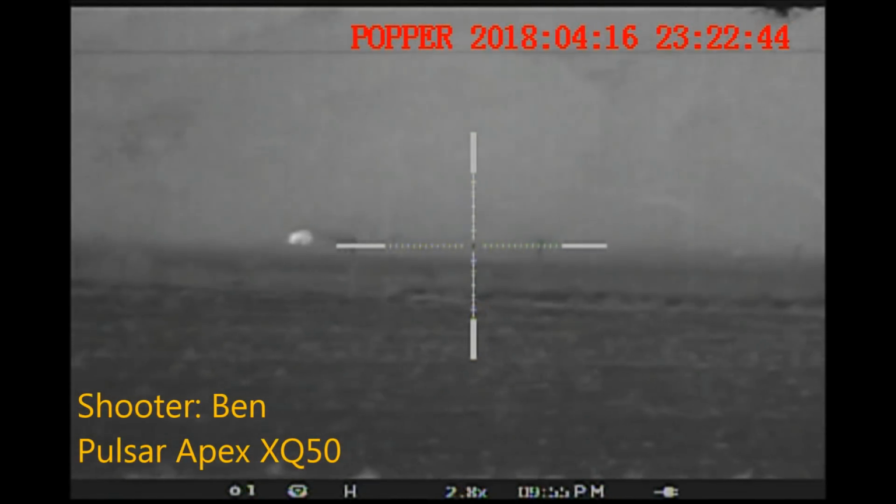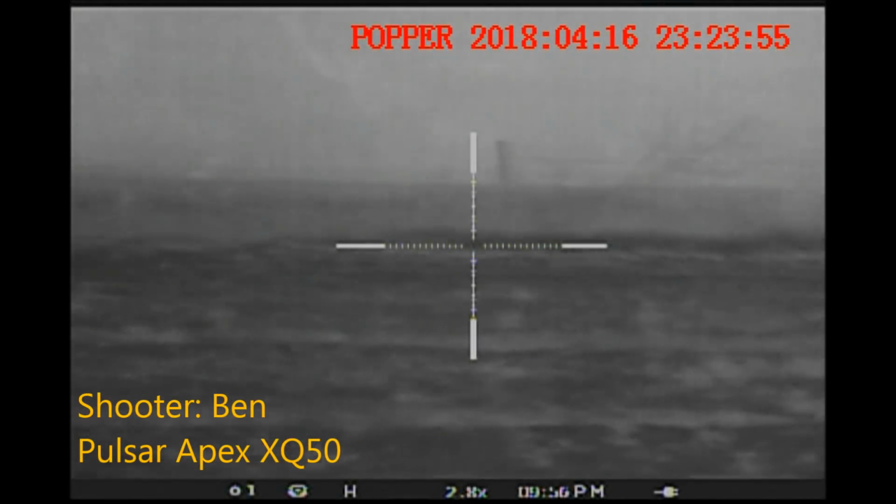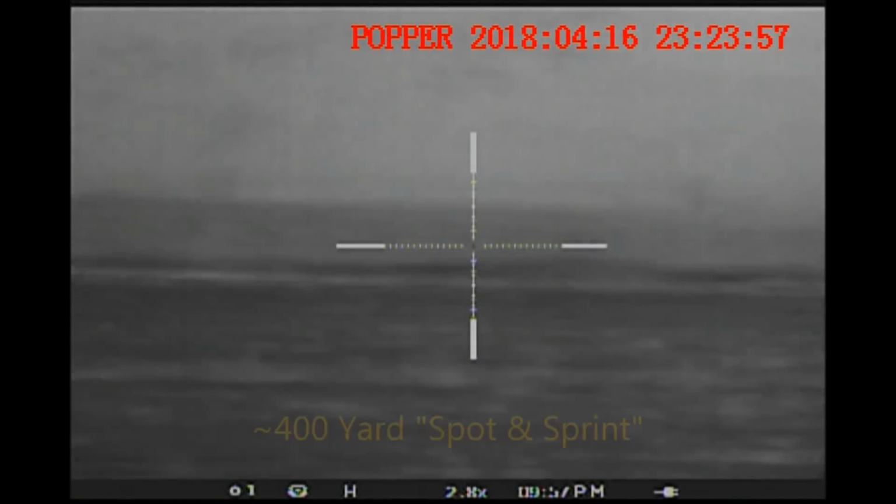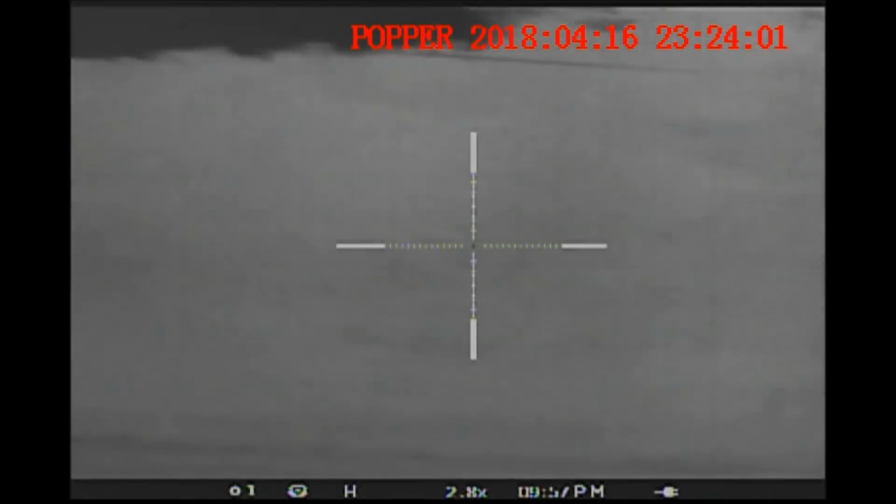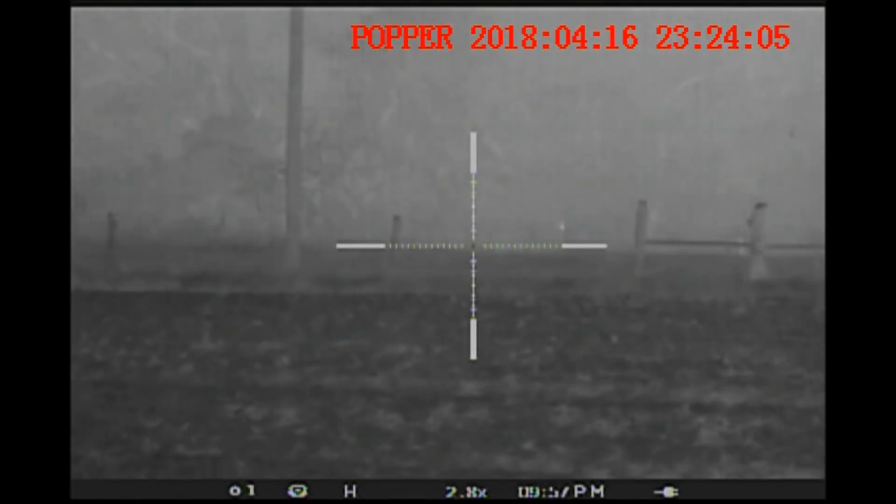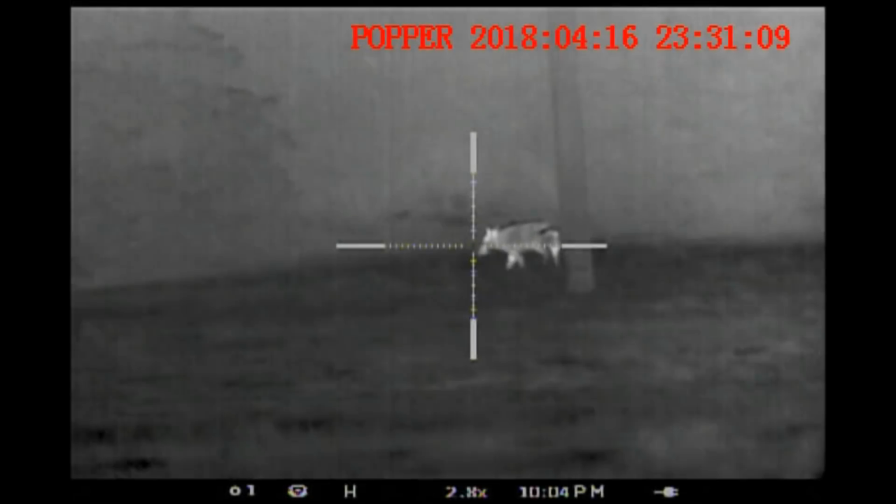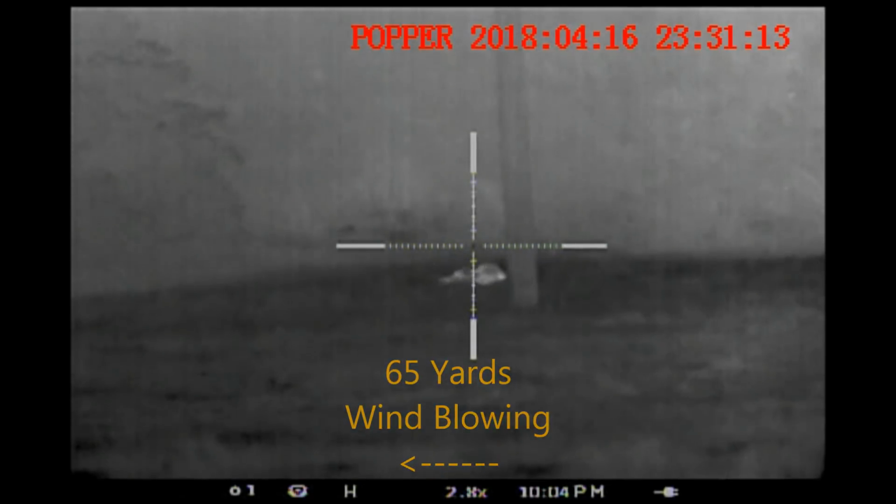Ben spotted this next hog moving in the opposite direction from us, and we did a spot and sprint. We would spot the hog, sprint up about 50 or 60 yards, stop, try to find it again where it had gone in and out of the woods as it's making its way away from us. We would spot it, and then we would sprint again to try to get ahead of it. We finally did, and that's where I shot it.